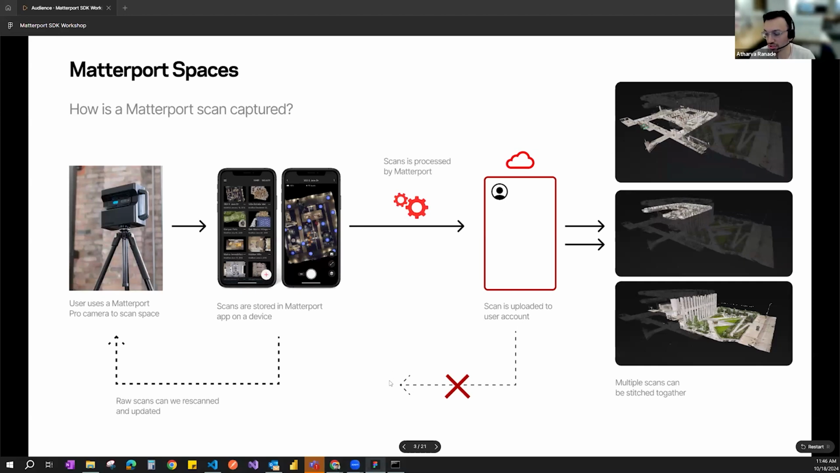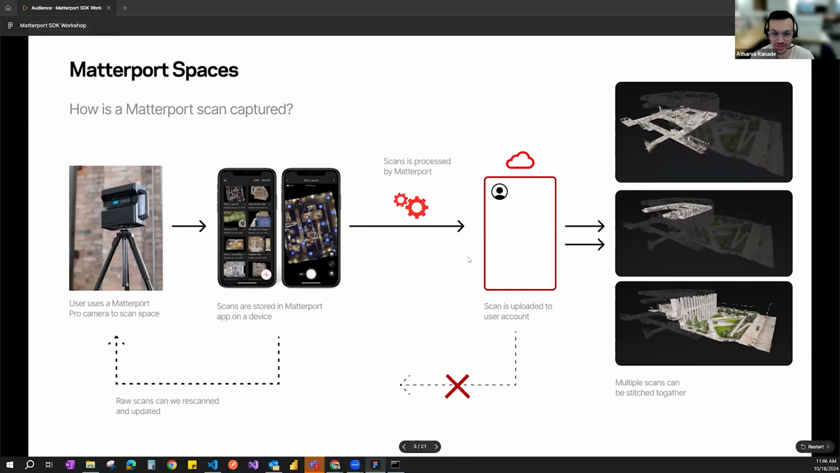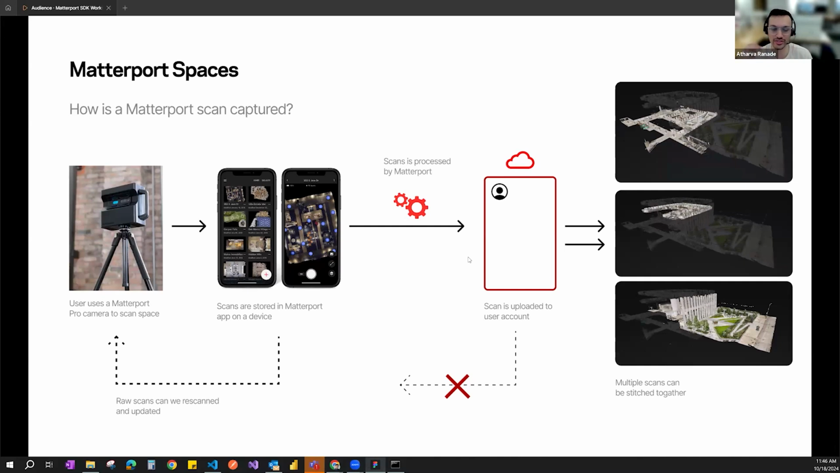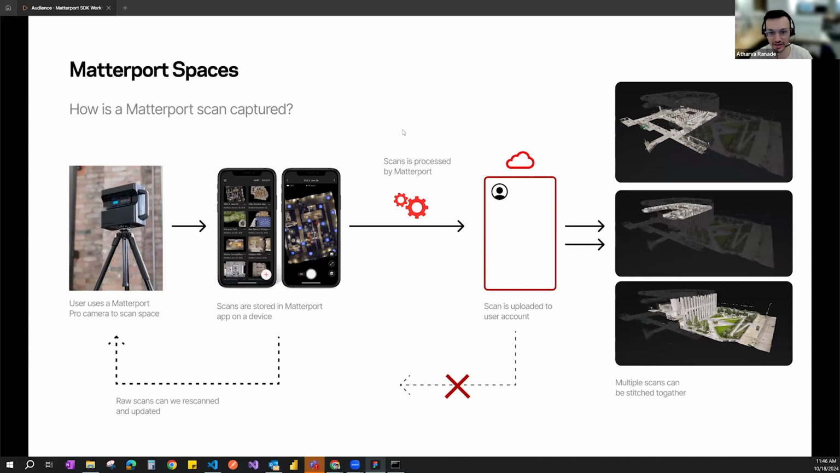But what's a deterrent is once you have that stitched together, you cannot really go back and change it, because Matterport has stitched all of your scans together to create that space. So the next step would be just to re-upload your entire scan again and ask Matterport to stitch that again. So that's really important when you're working with clients. You just want to make sure the quality of the scan is good before you ask Matterport to stitch it.